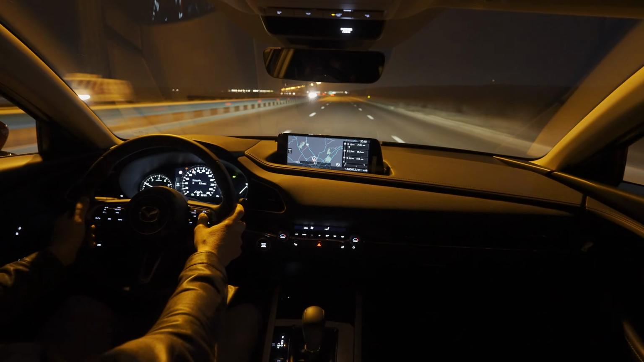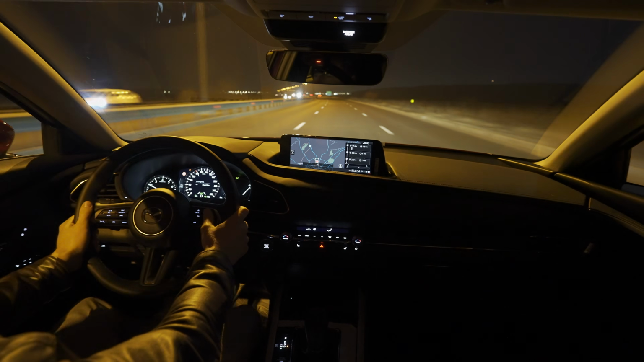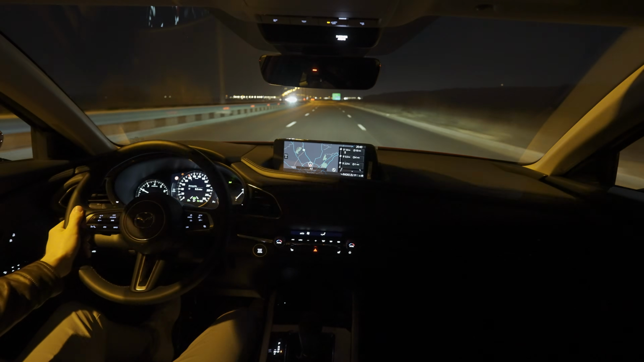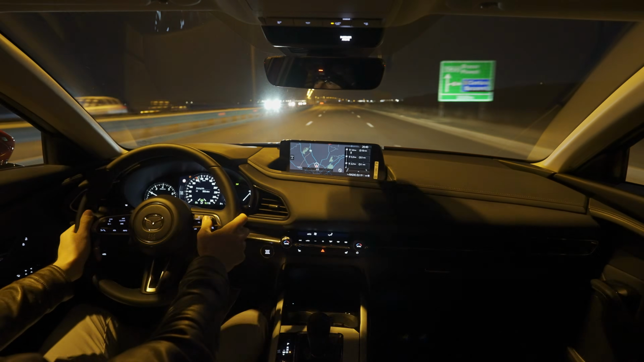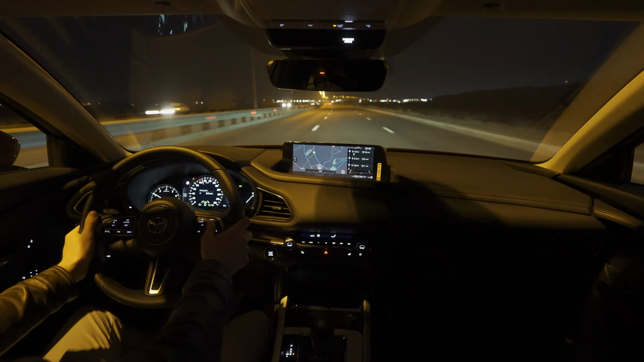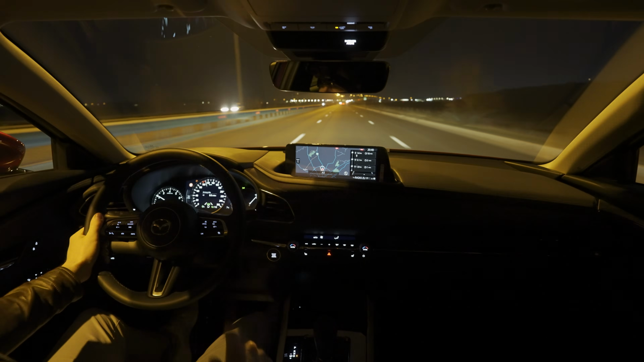You can set the cruise control from here, super simple. You set the speed and the car will actually hold the speed for you. I just reset the consumption. We have 8.2 liter consumption until now. We drive at 100 and it's pretty silent inside the car. Even if you go a little bit farther, 110. And we have winter tires.